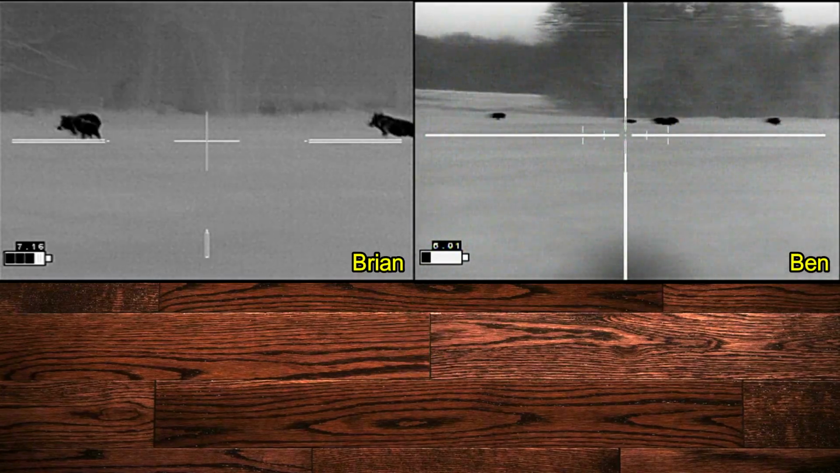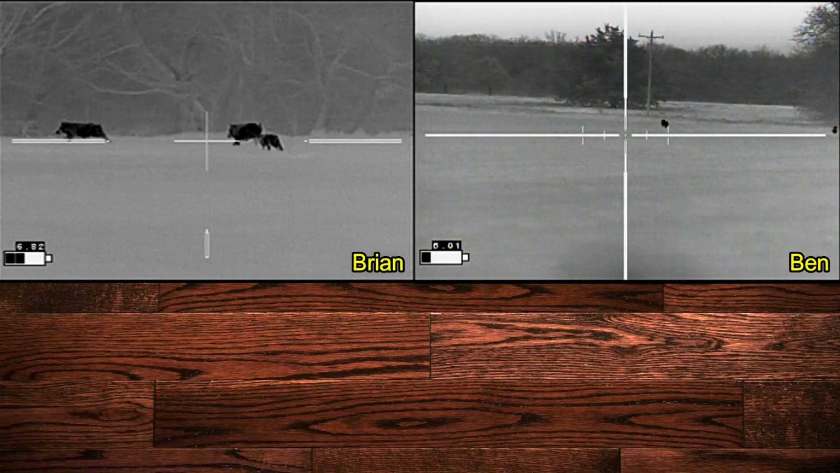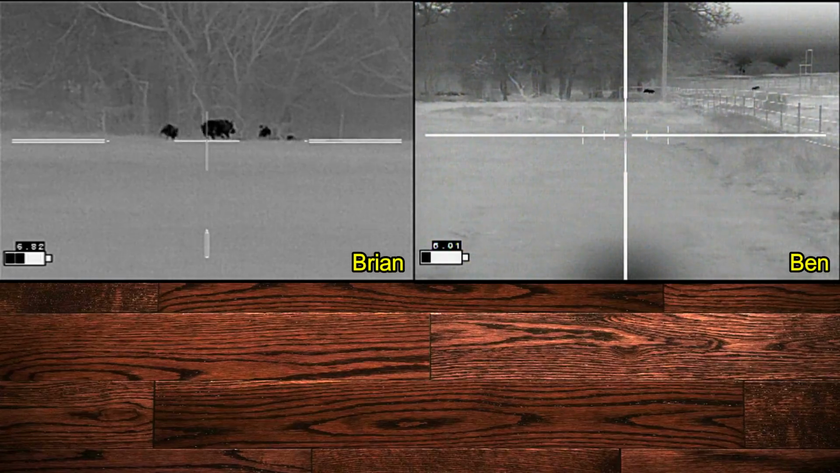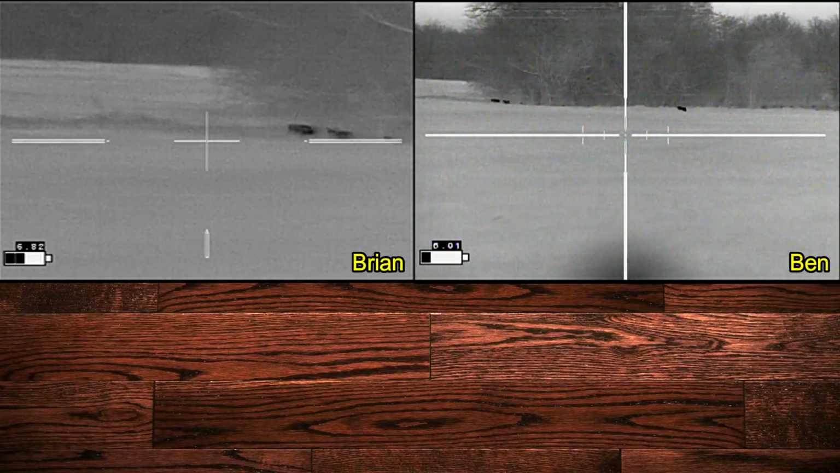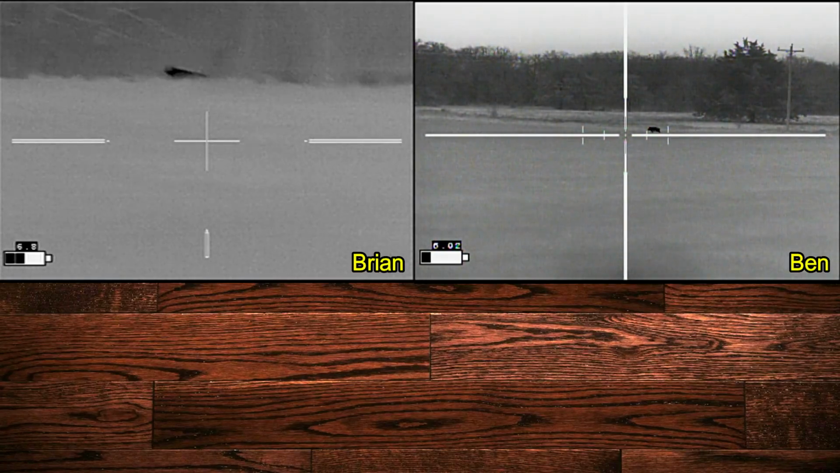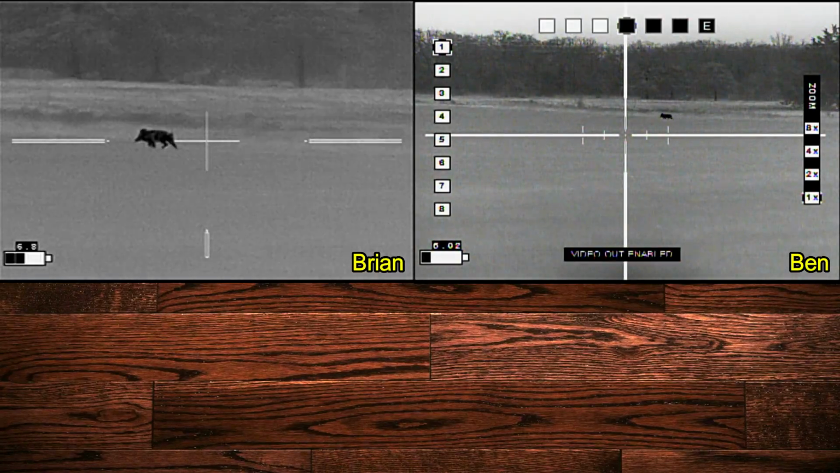We both drop our hogs, and then the hogs, well, they do run left, then cut back and run back into the woods, which is a pasture we don't hunt. There's one to the far left. This is the only hog that did what we expected it to do.